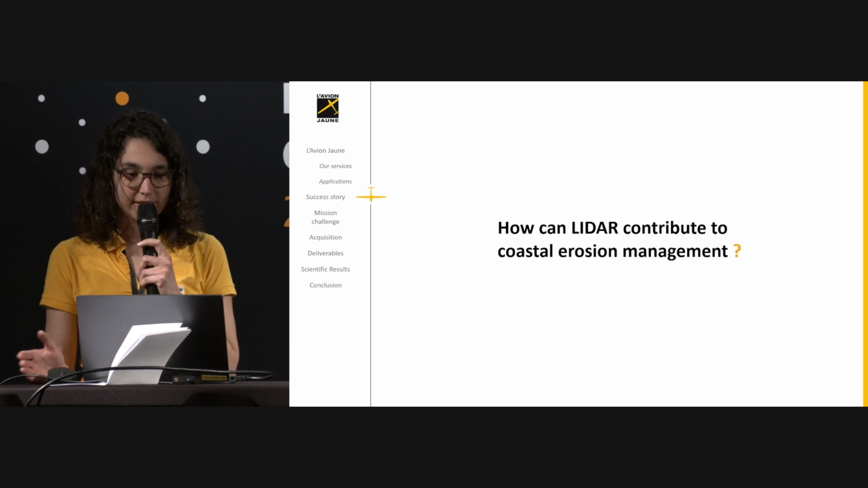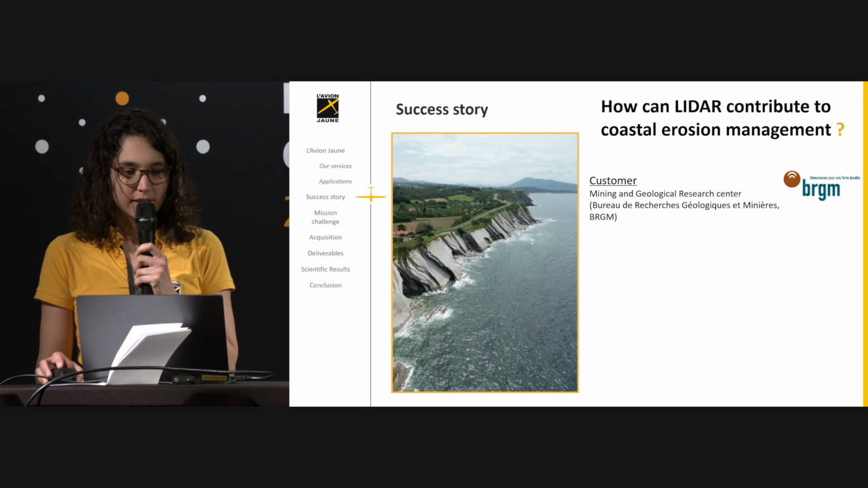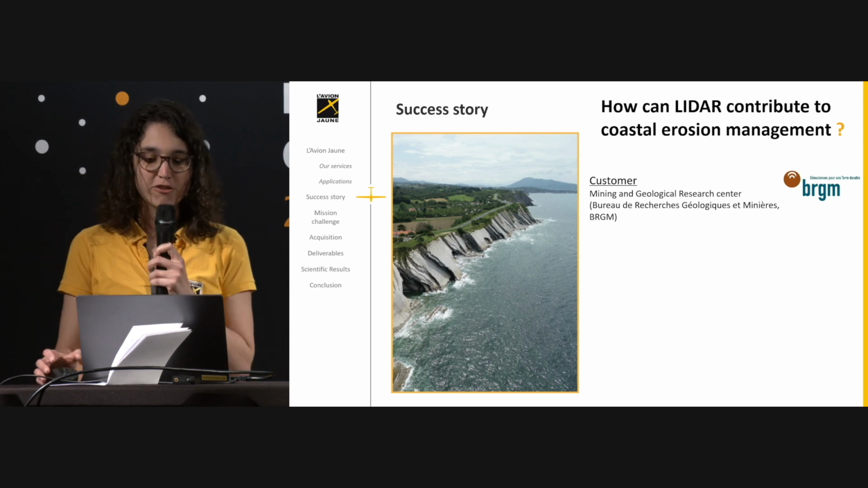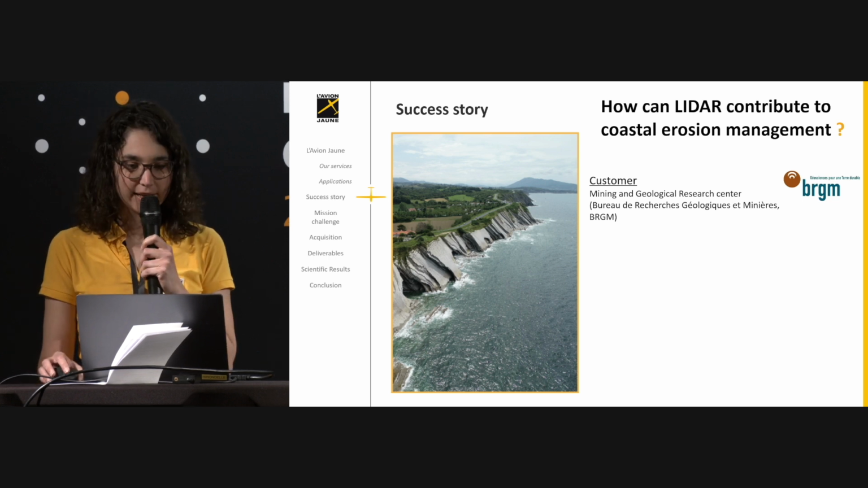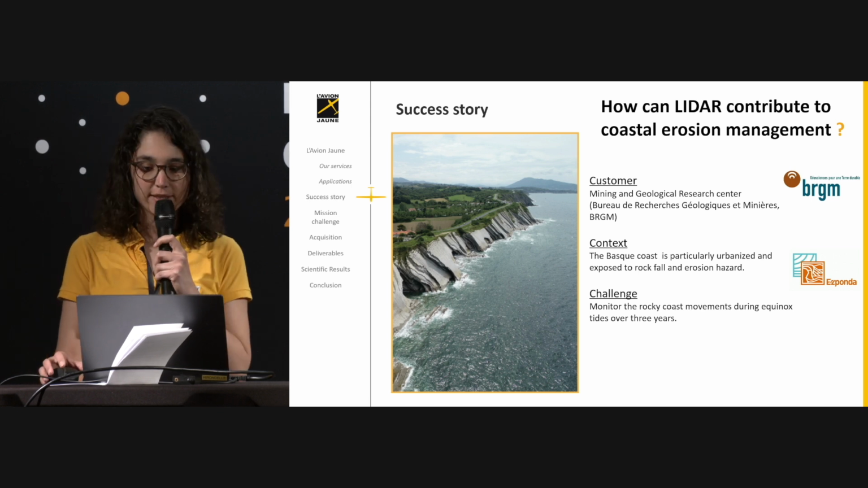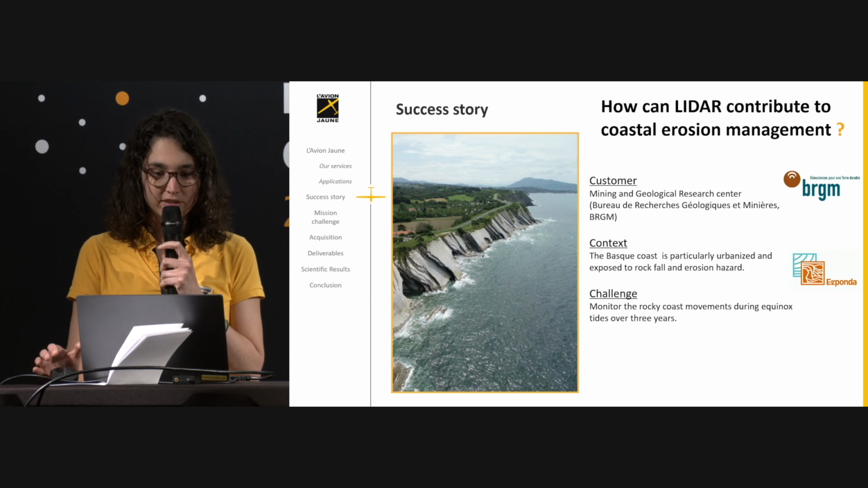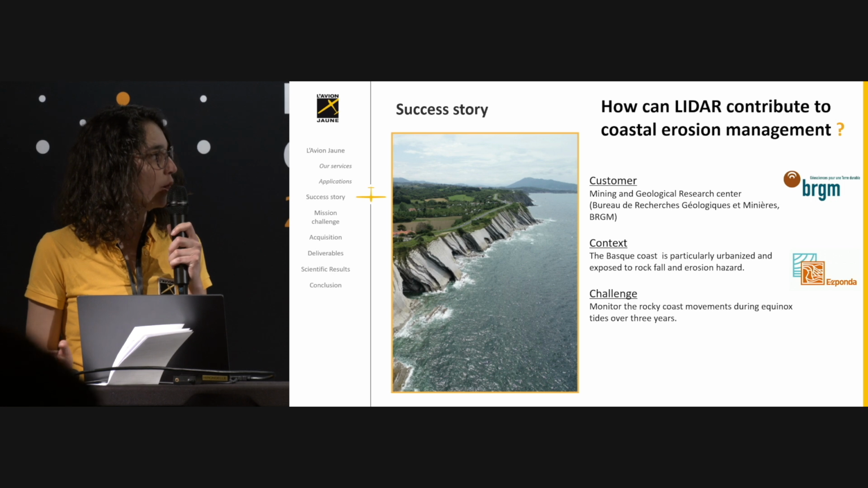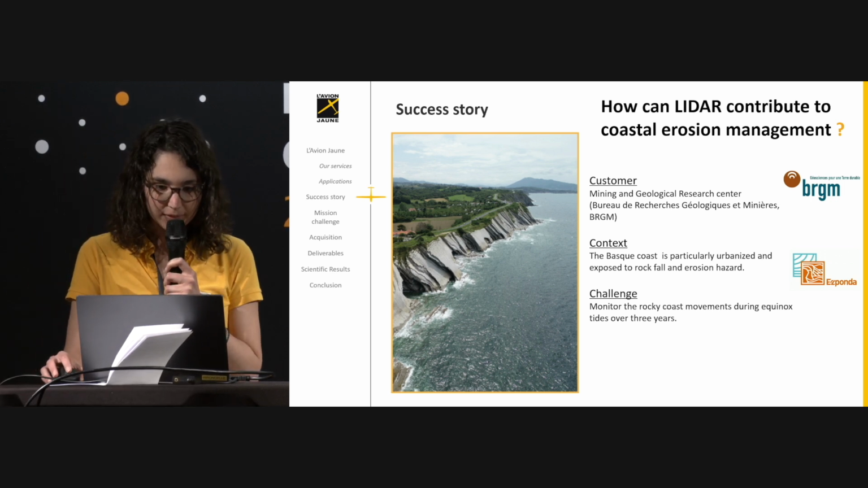So how can LiDAR contribute to coastal erosion management? The customer is the French Mining and Geological Research Center, the BRGM. And the context: we are in southwest of France on the Atlantic coast next to the Spanish border. It's the Basque coast, which is a rocky coast, and it's particularly urbanized and exposed to rockfall and erosion hazard.